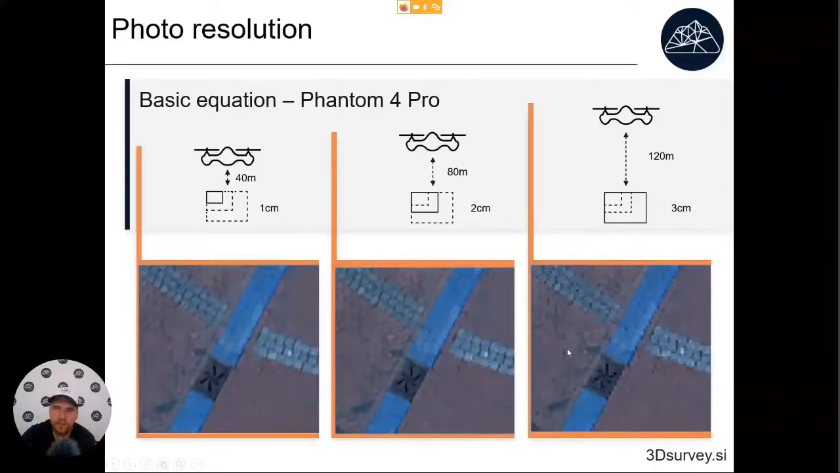So if you ask me, 2 centimeters, that's about that. That will be 1 pixel in the resulting orthophoto. That will get you the best result.